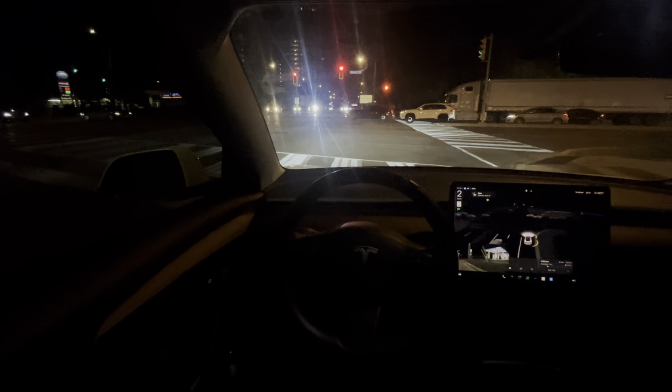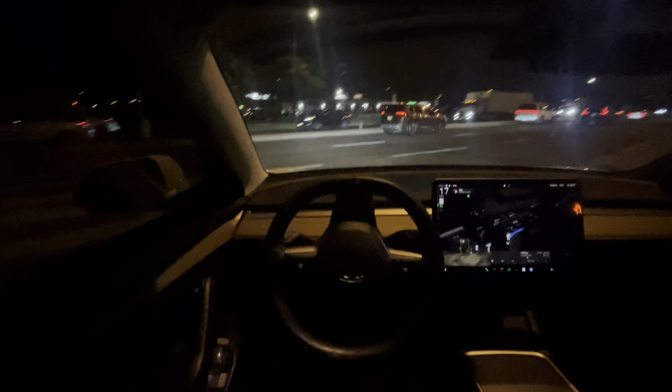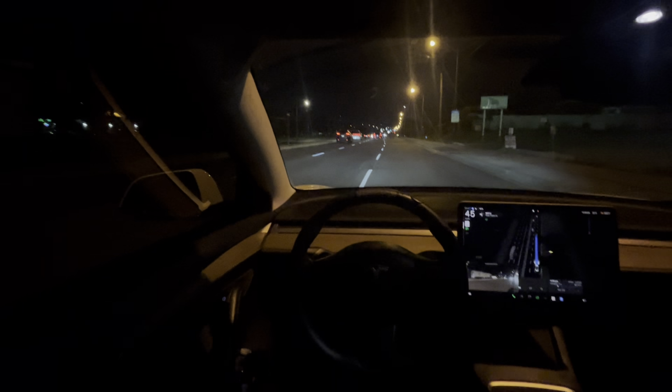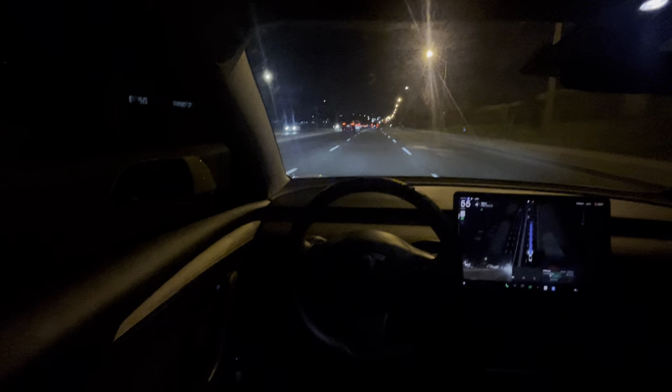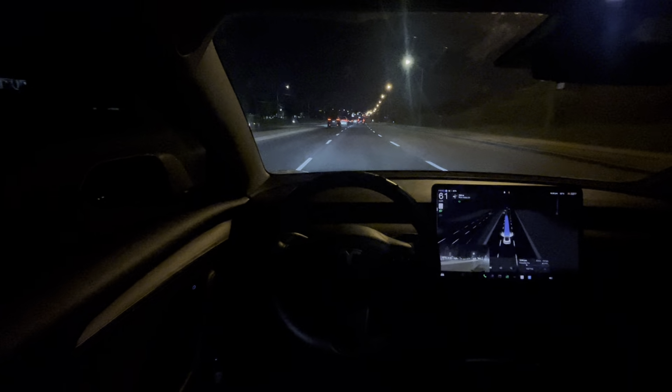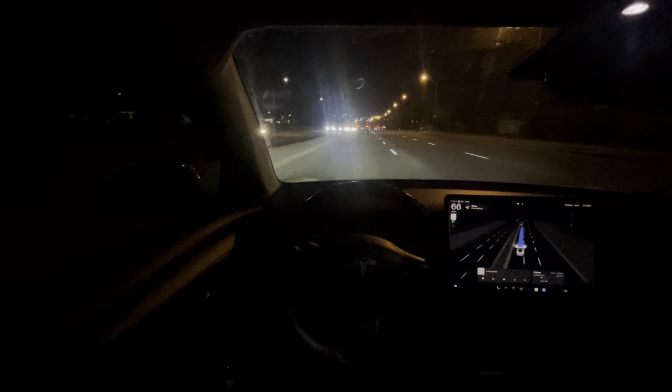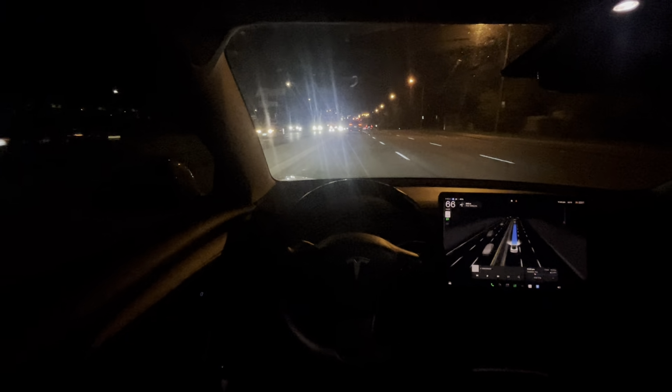I don't know. But it comes to a complete stop at this crosswalk just before. It sees the cars coming. There's no car coming, and it goes through and takes the right, which is really nice. And now it's getting over to the left lane over here, and we are cruising, going the speed limit, following these cars behind them. It's very nice.